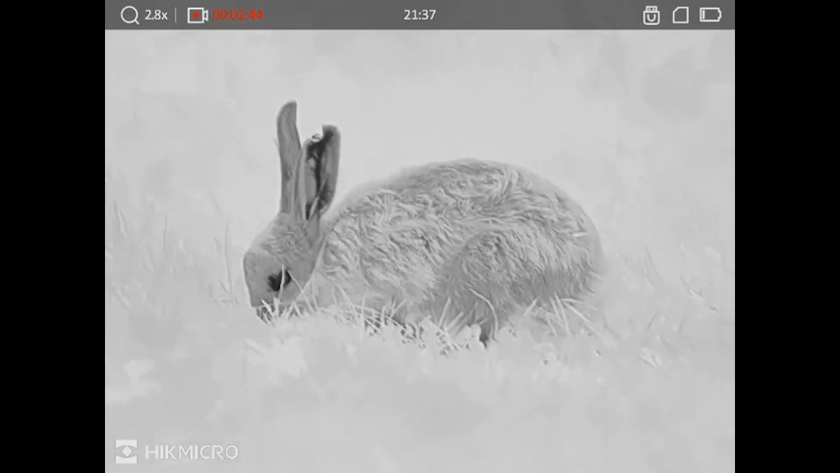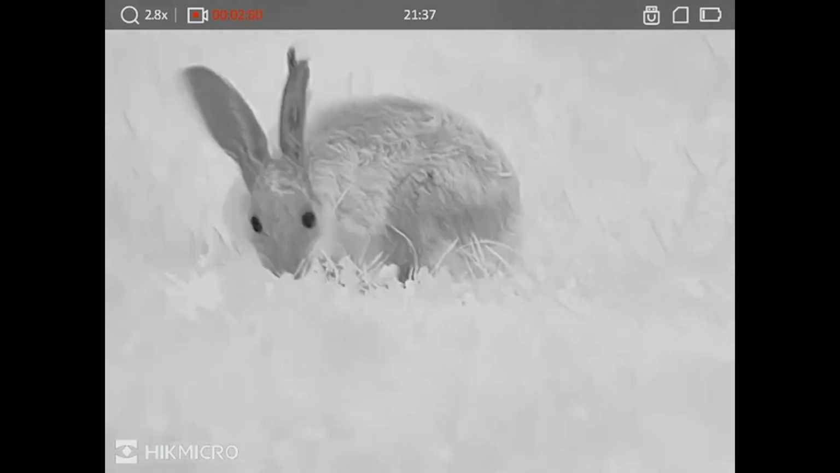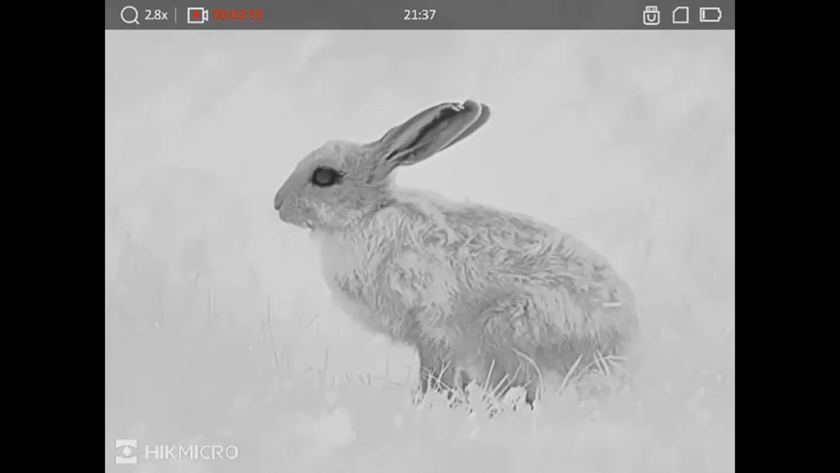So this next bit of video footage I really enjoyed filming. I got up really close to this beautiful hare. Look at the detail that the Condor's picking up. You can see the nick in its left ear there, and the texture on its back. Just incredible. Enjoy.